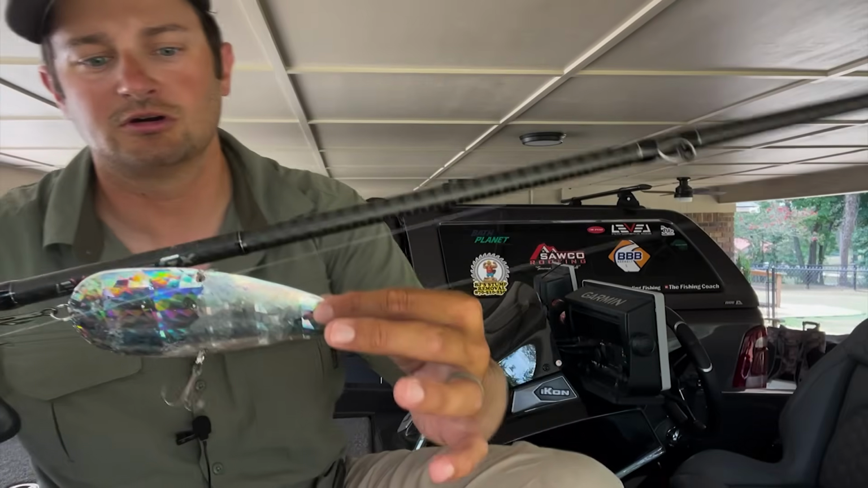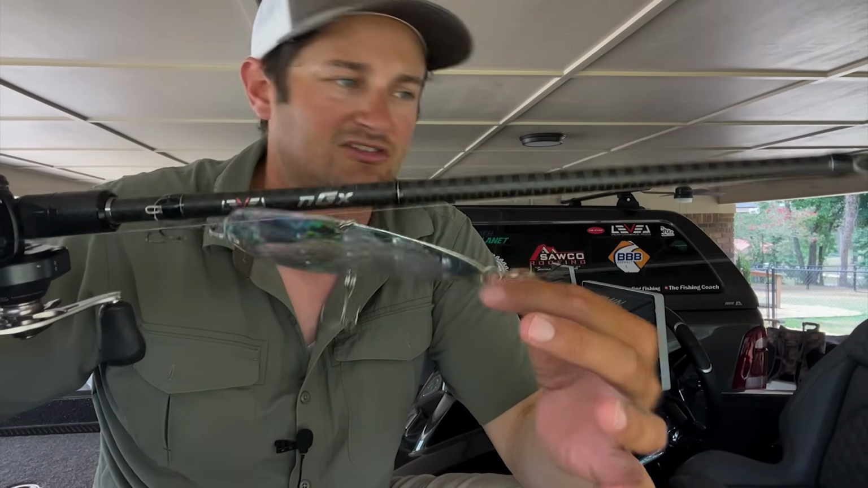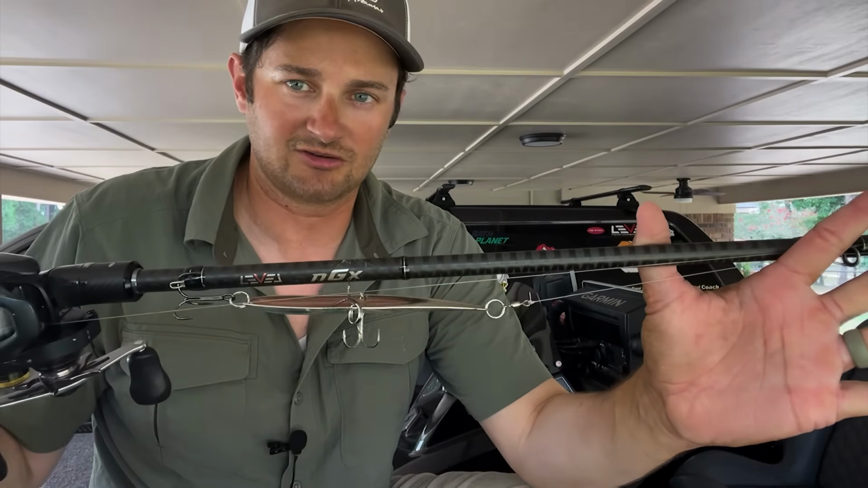Another 5-pounder. The 5-pounder was thick. Okay, so the other two that we're in were on the flutter spin right here, Dixie Jet Talon. I'm throwing it, guys, on the NGX 710, medium heavy, moderate fast. It's their big glide bait rod.